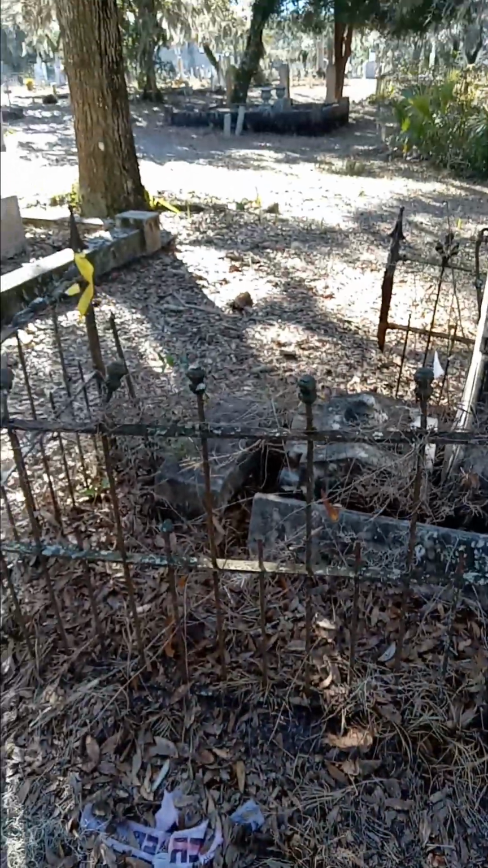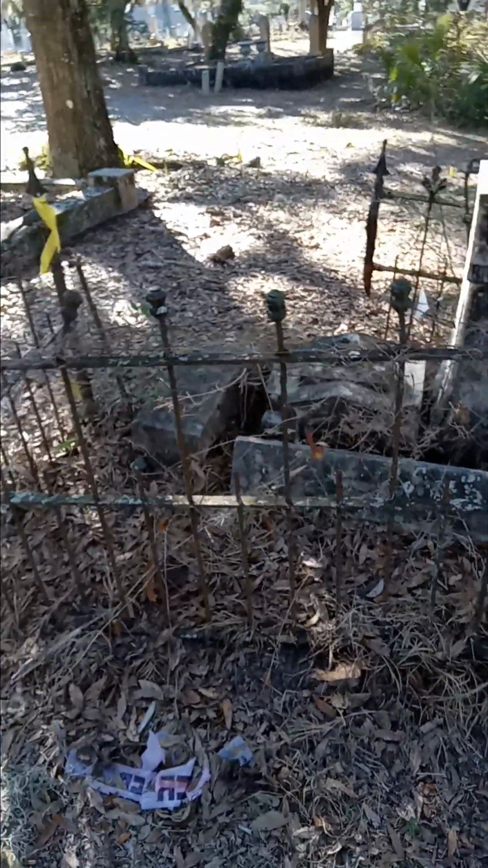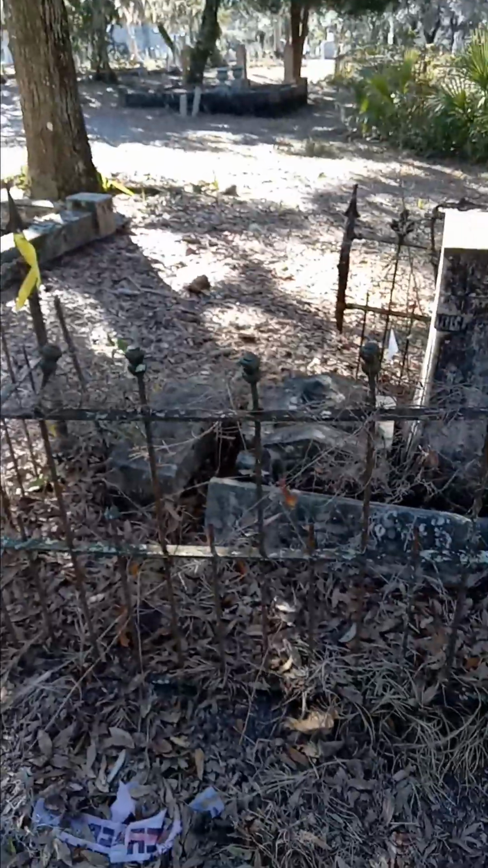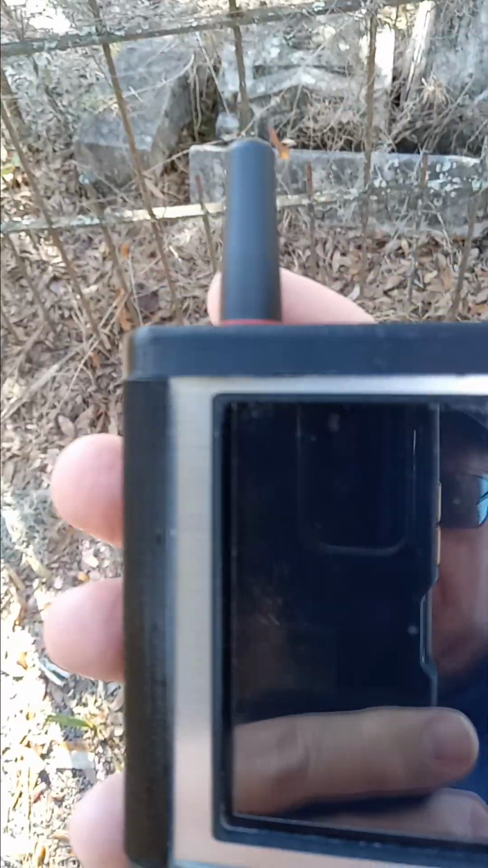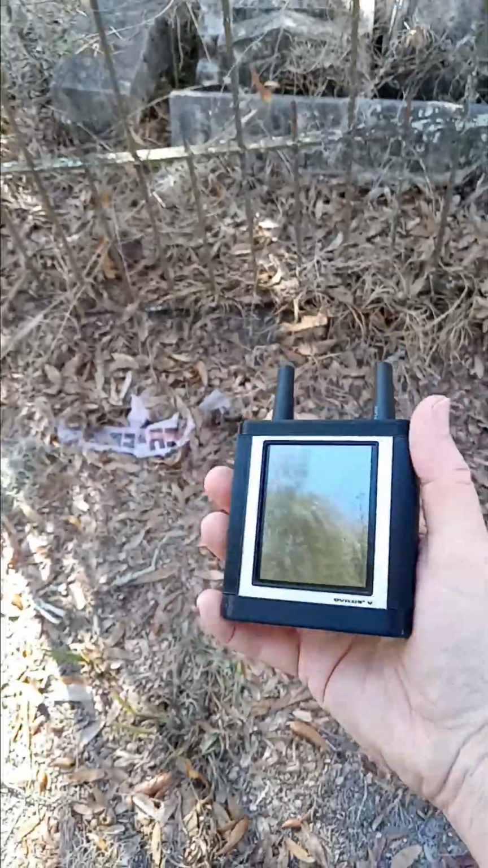Sometimes ghosts and spirits, their electromagnetic energy, if there's a bunch of them in one area, like a whole stadium of ghosts and spirits, that small point of area might actually be warmer than the ambient temperature. So that's my theory. All right, this is the Obelisk 5B, one that's going up and down.